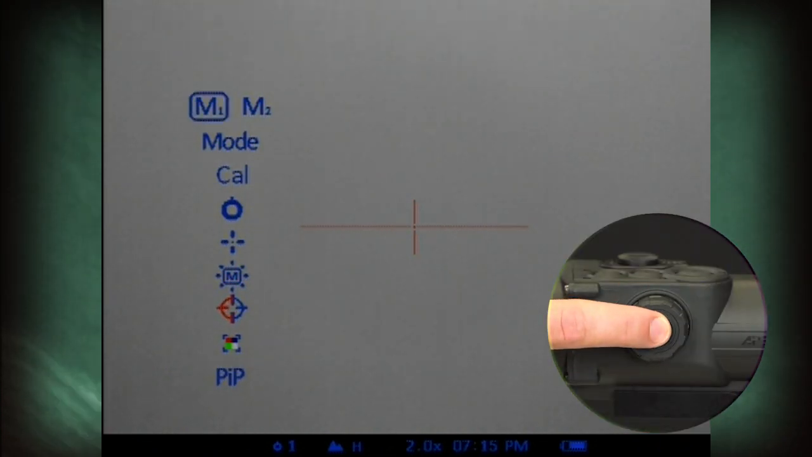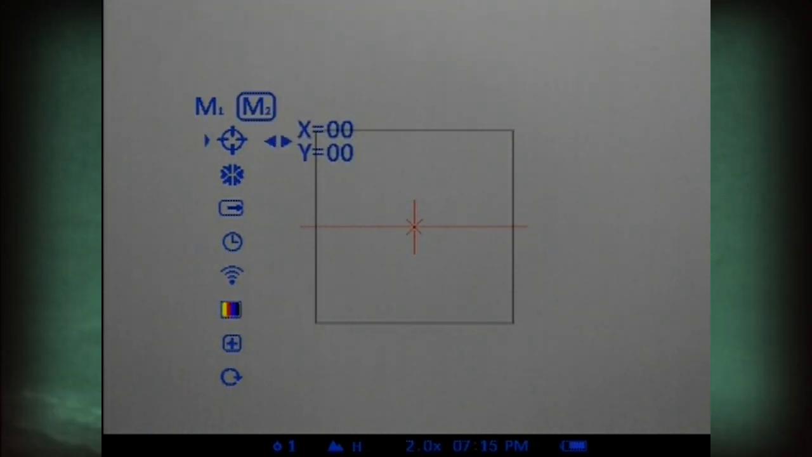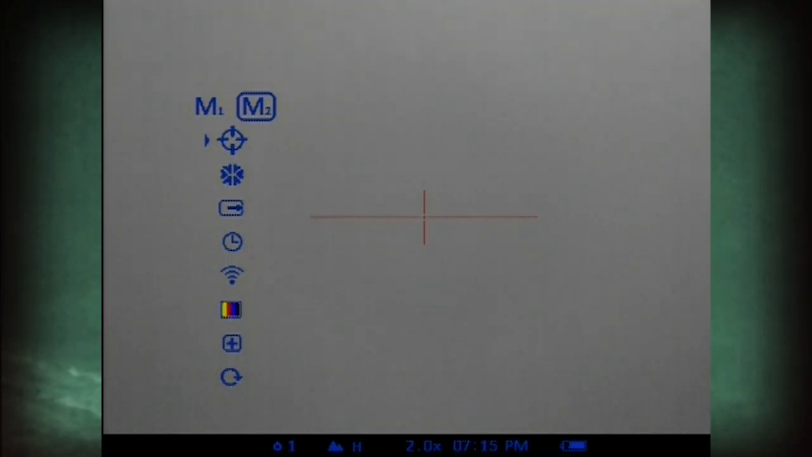Short press the controller until you see M2 and a square and a new set of menu options. One-shot zeroing. Mount your scope and take a shot. If the point of impact does not match the aiming point, click on the reticle symbol and move the red auxiliary cross that appears in the center of display to your point of impact. Short press the controller to save your zero.